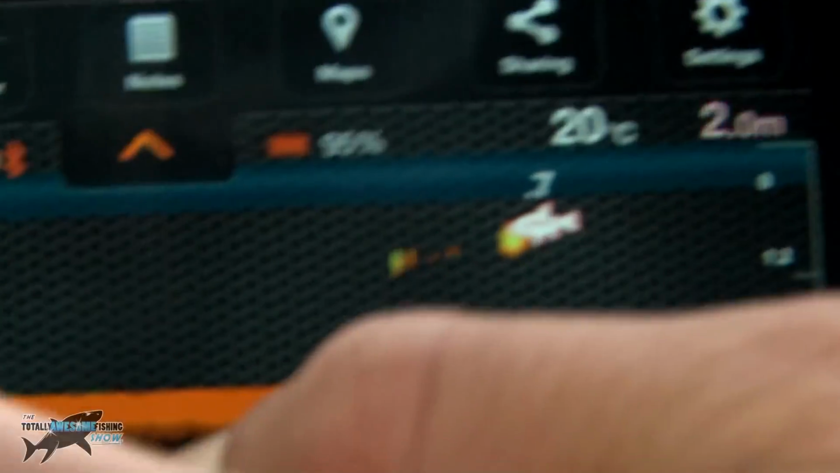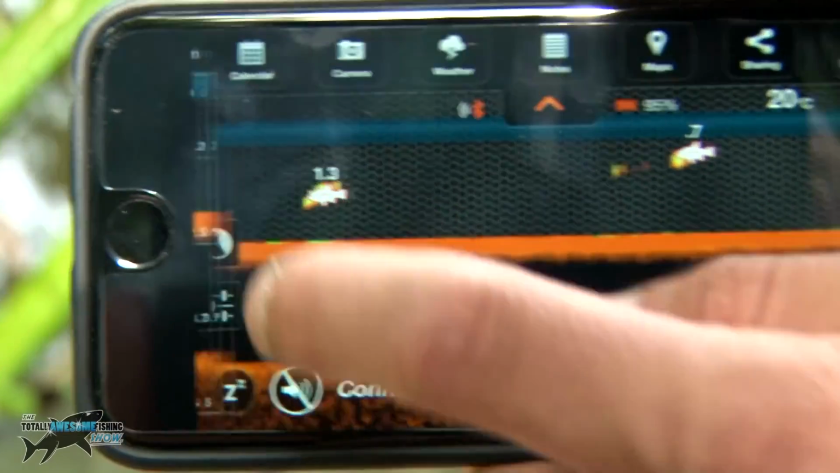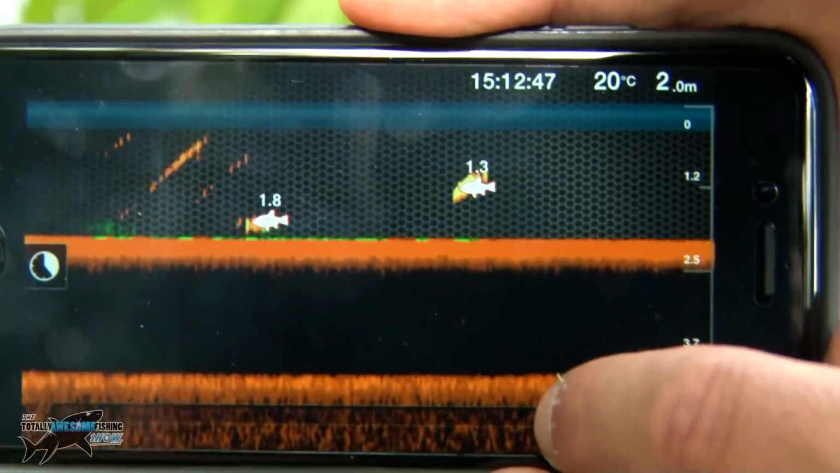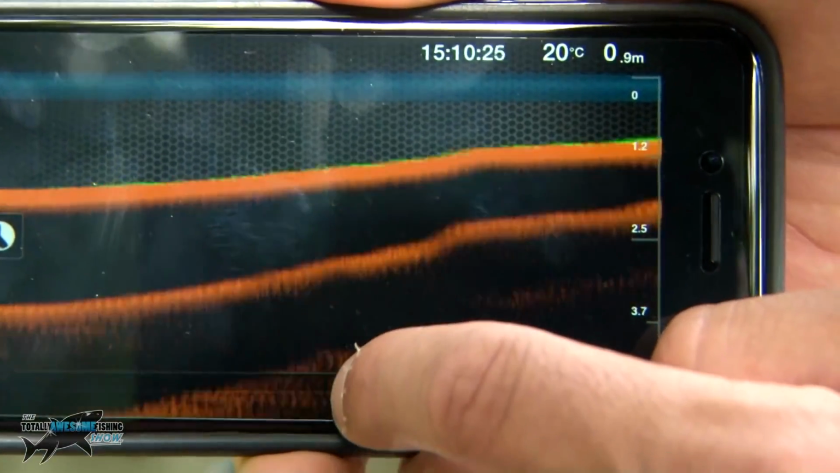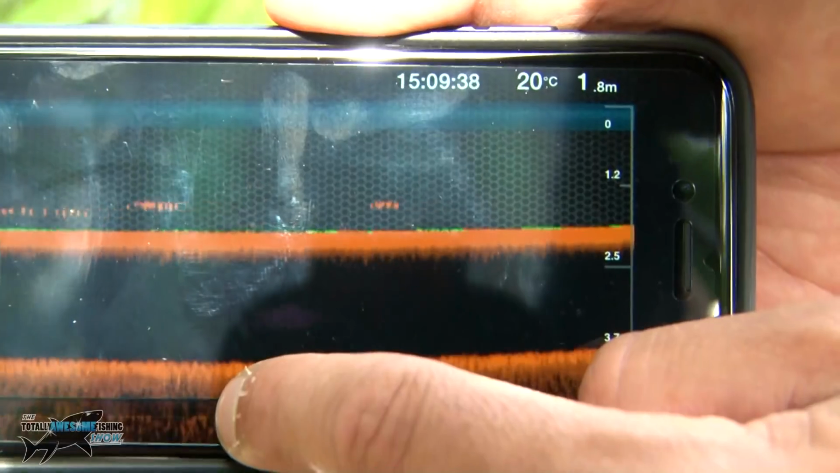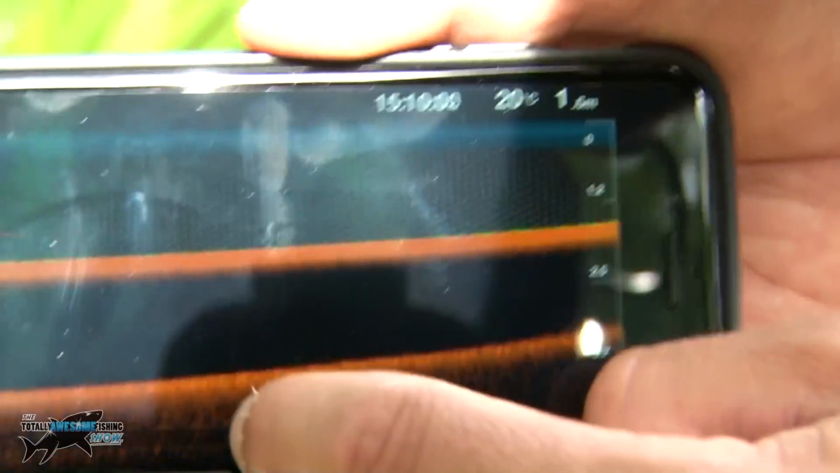And just to prove the point of the history button, if I press that history button there, the clock, I've got a little scroll bar at the bottom here, and I can see all those fish, what depths they were at, 1.8, 1.7, and I can scroll all the way back, and there's the gradual slope that I had as I wound it in. You can see that gradual slope if I go backwards and forwards. There's the normal depth, about 2 metres here, coming up to shallow depth when I brought it in. So that history button is brilliant.